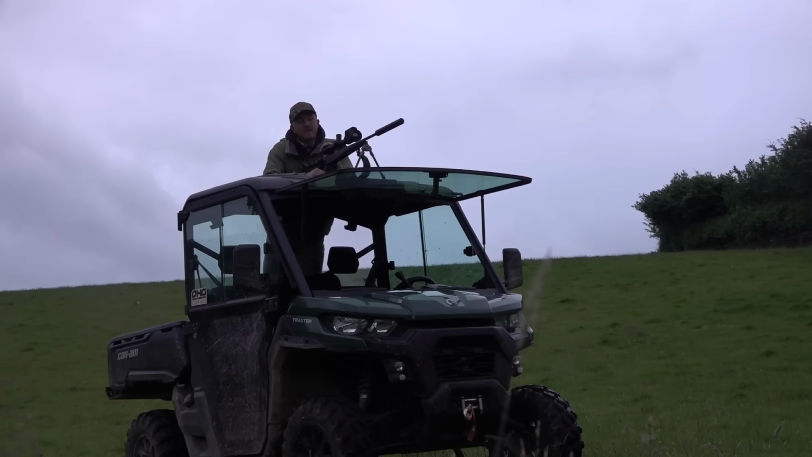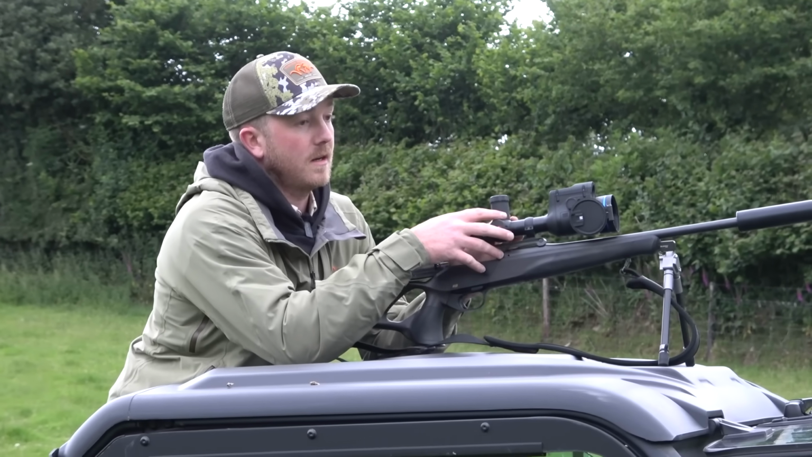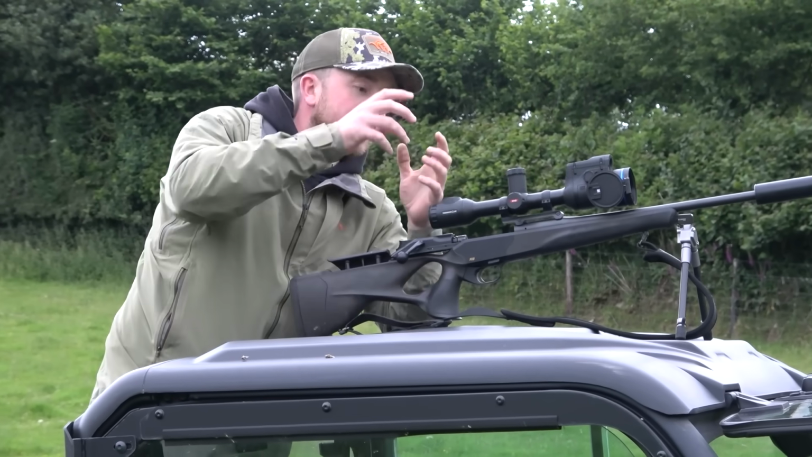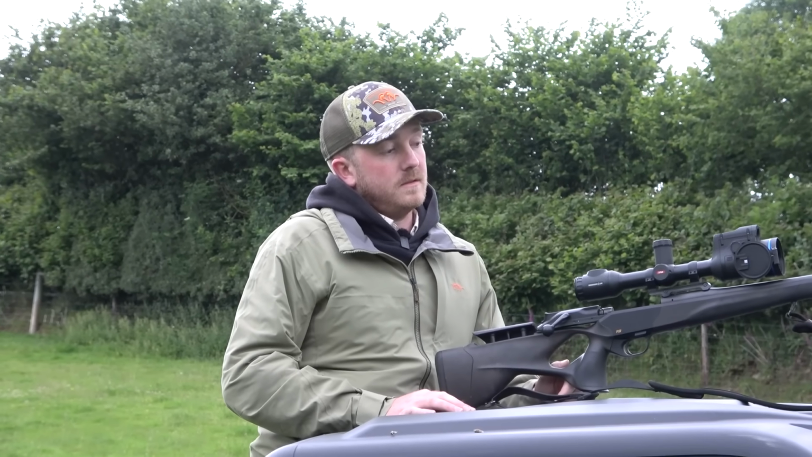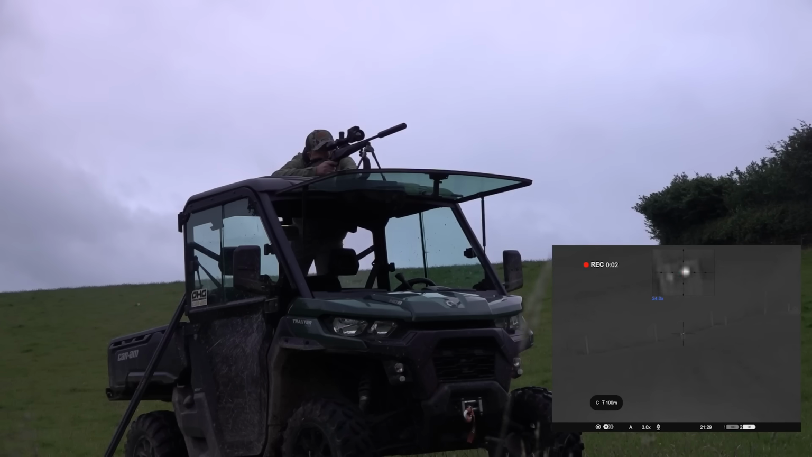The bit that will take the longest is changing the profiles in the scope. So obviously I'll take a shot, change the profile, and then clip on and shoot. The shooting part won't take me long. The clipping on, as long as I'm not fanning it or messing around, that will be quick. So it'll just be the change of profile. So I reckon 40 seconds. Okay.